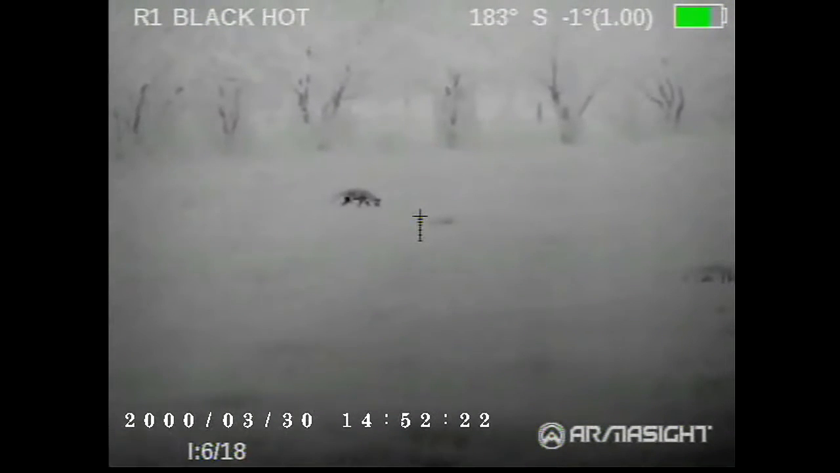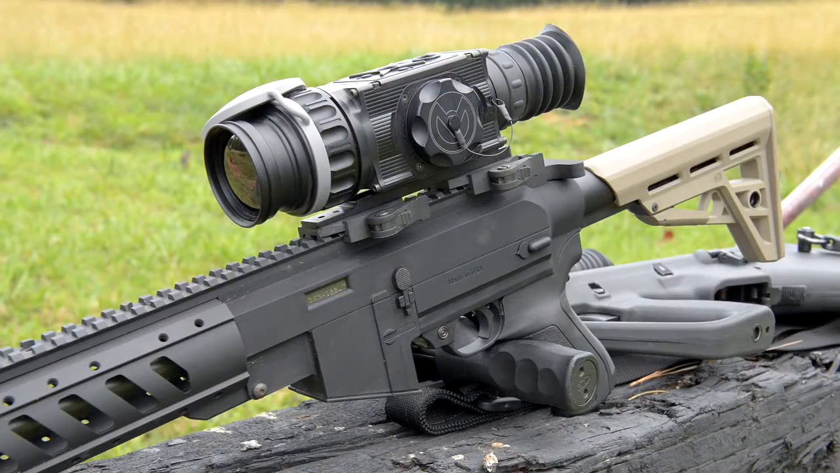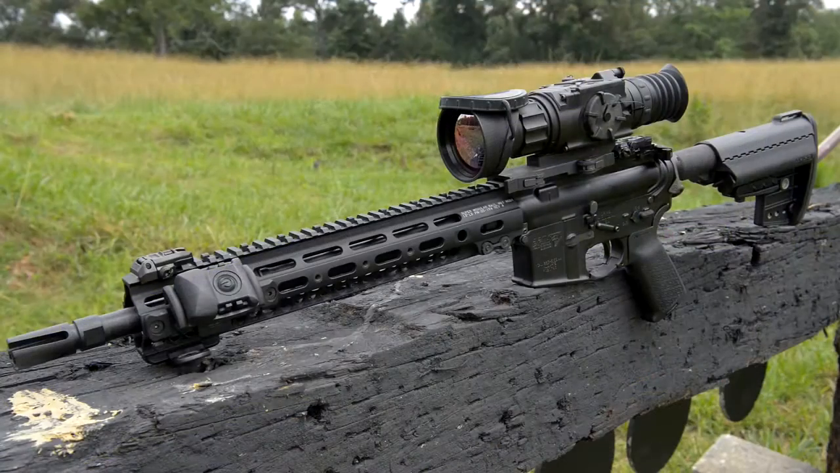So this little rig right here, real quickly, this is just a standard Ruger 10/22 and an ATI AR-22 chassis. This is my little critter popper, and then Chad's got his AR here set up. No frills, real basic.